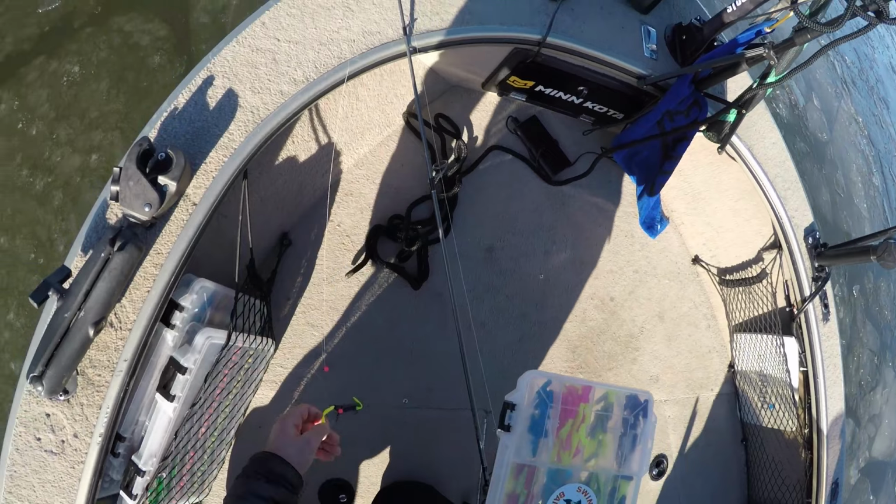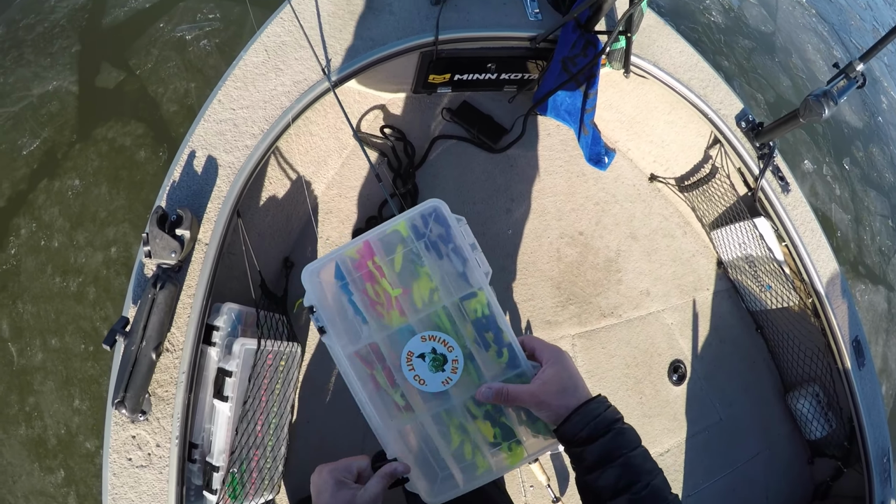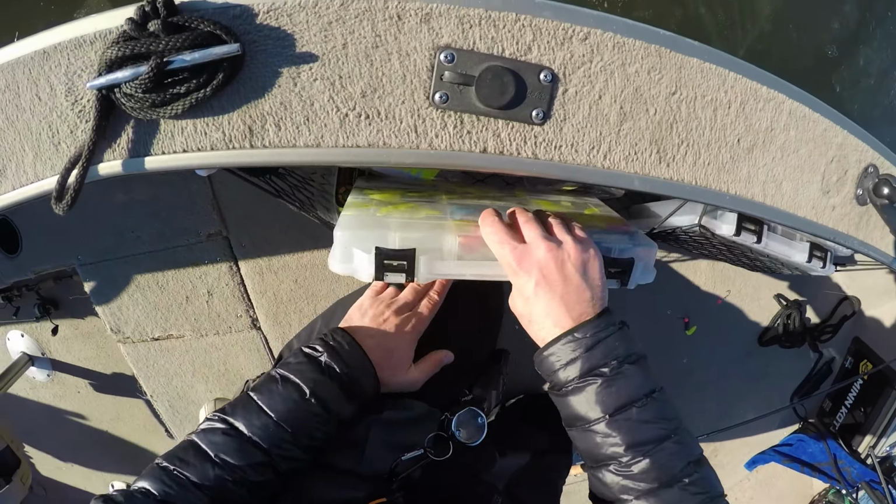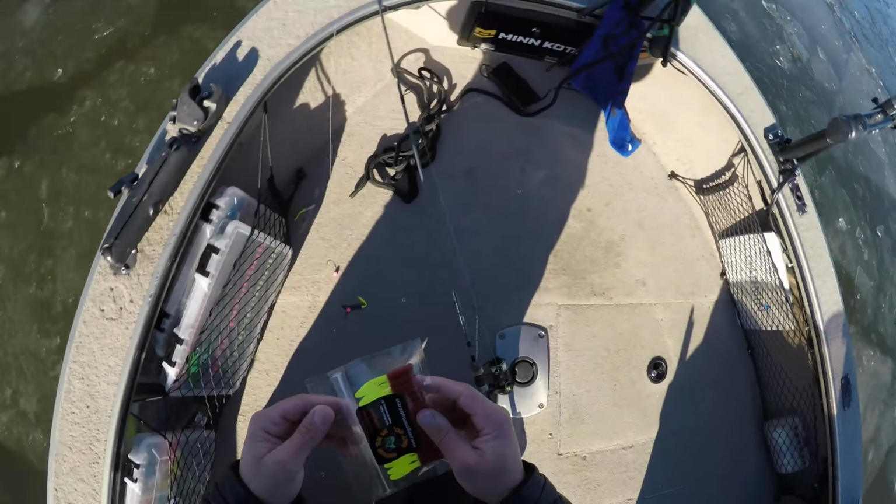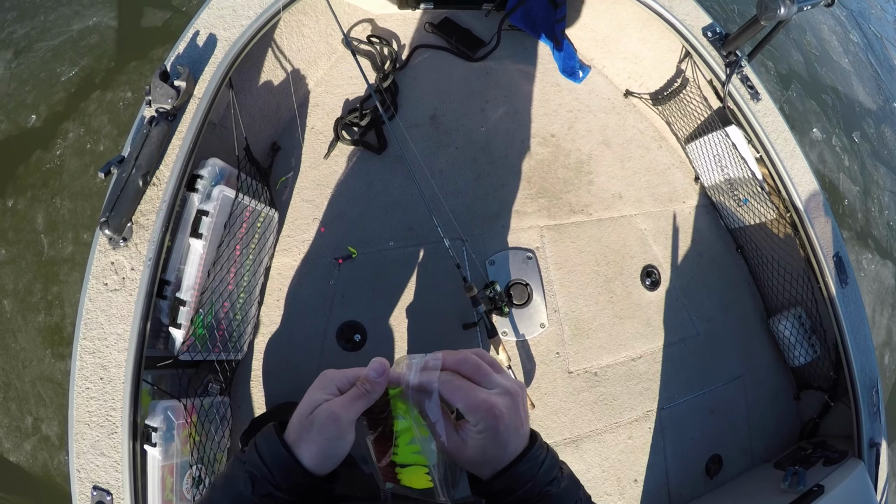Just gonna swap out that sparkly silver and chartreuse for the go-to in the wintertime, the old sparkly red chartreuse.